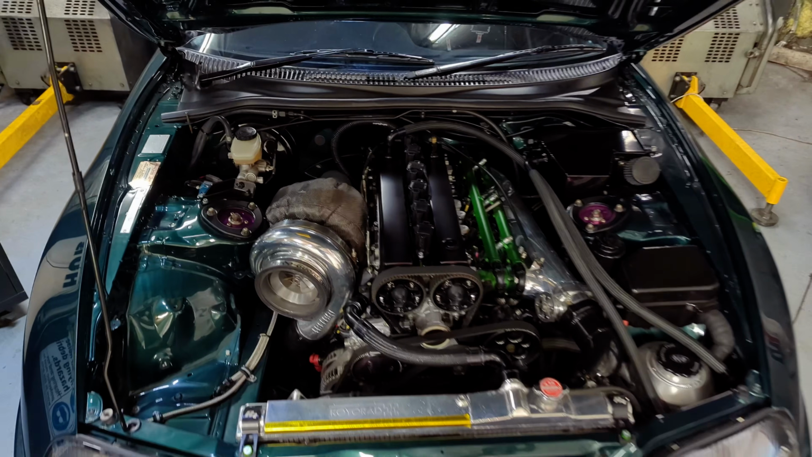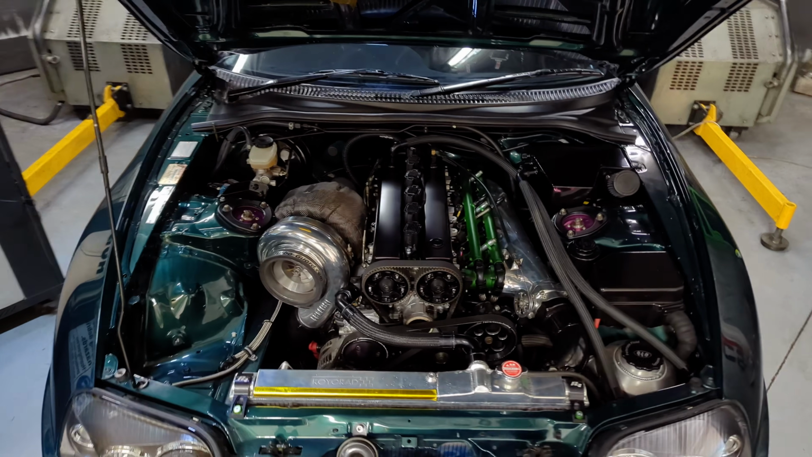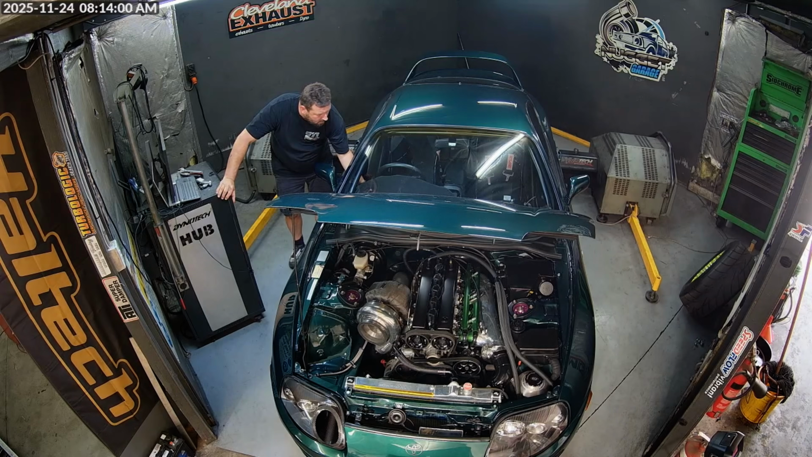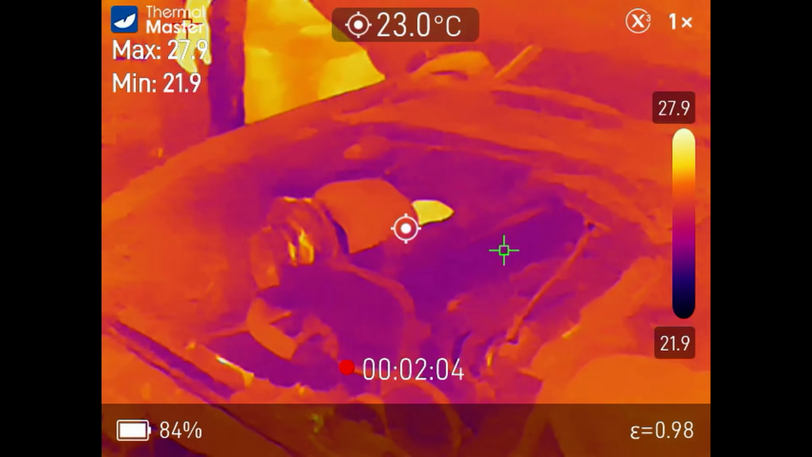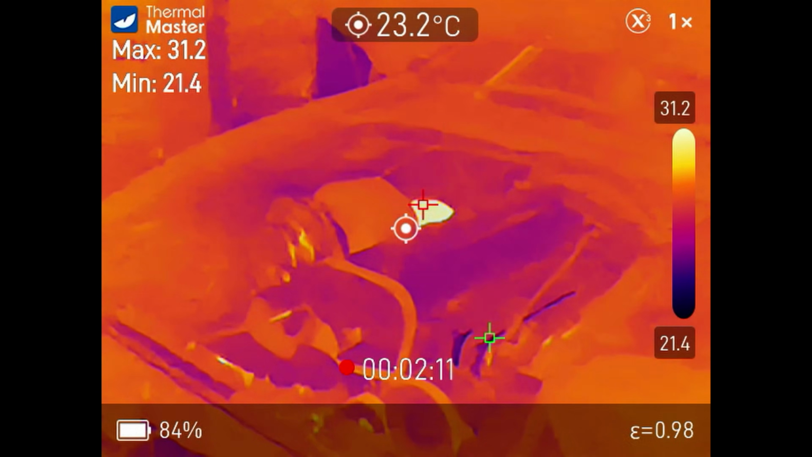So this thing's cold at the moment. We're just going to see when it starts up and gets running to see which part gets hottest first. Now this car's been sitting overnight, so it's completely cold, hasn't been started yet today, so I'm going to catch it from the start up. Now as it starts up, you can see which parts get hot first, and I'm not going to claim to know which parts are what, but Scott said the hottest part's going to actually be underneath, but I didn't get the camera underneath there.